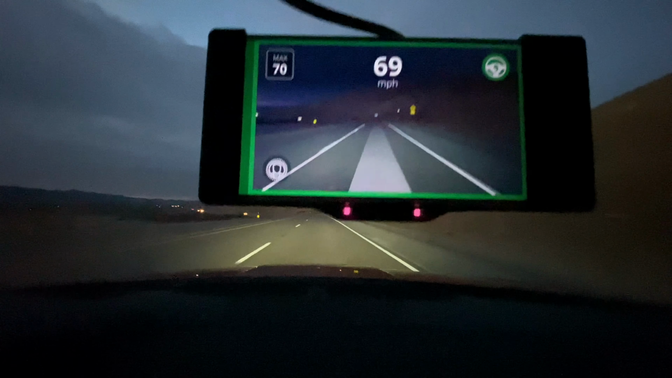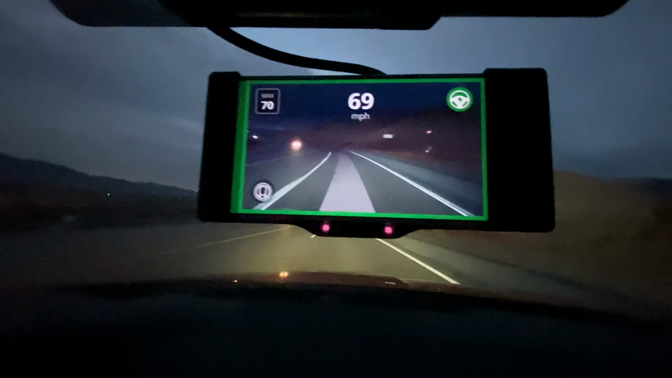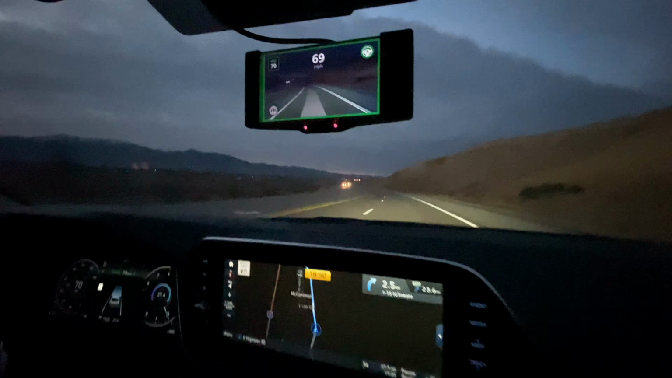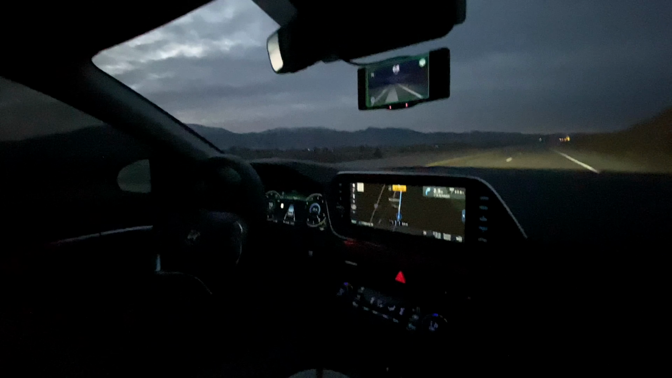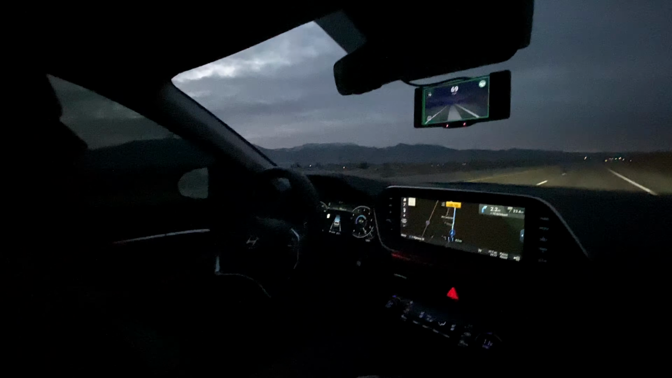Yeah, see all those two. I bet those are just little infrared lights. Yeah, so I can start seeing now. It's getting darker. Yeah. Pretty sweet. It's about 2 hours worth of driving and it didn't kill us. That's fantastic. We're getting close.